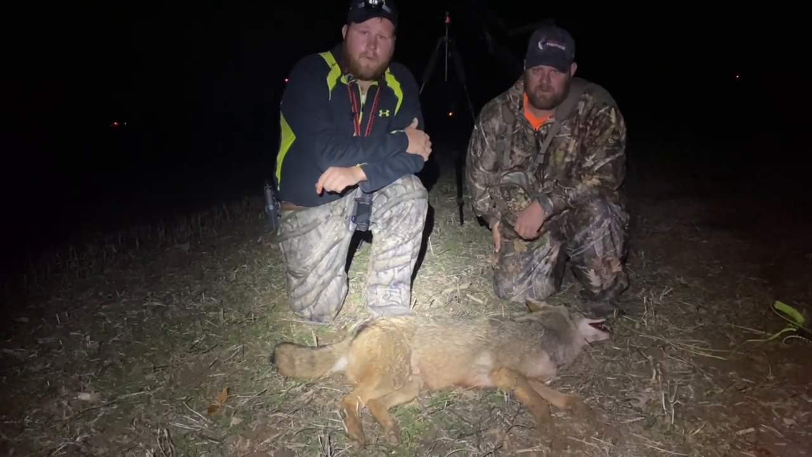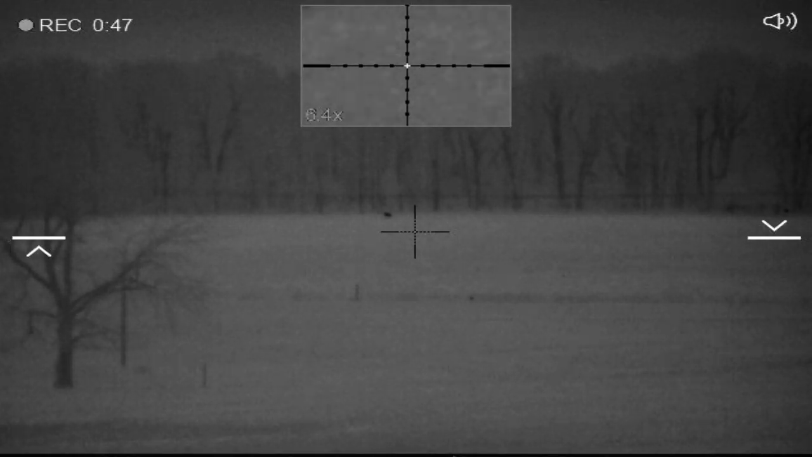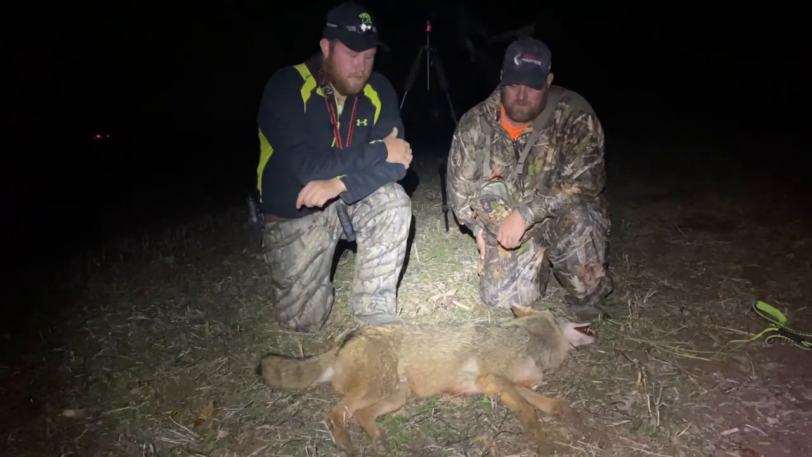First of all, when we came out here, we couldn't get the call to work, so I did a howl with the Predator Tactics Reaper howler, and we had a coyote over here, and it took off. Must have been too intimidating for it. Got the e-call going, and this big male answered way over that light pole. And it was on from there.